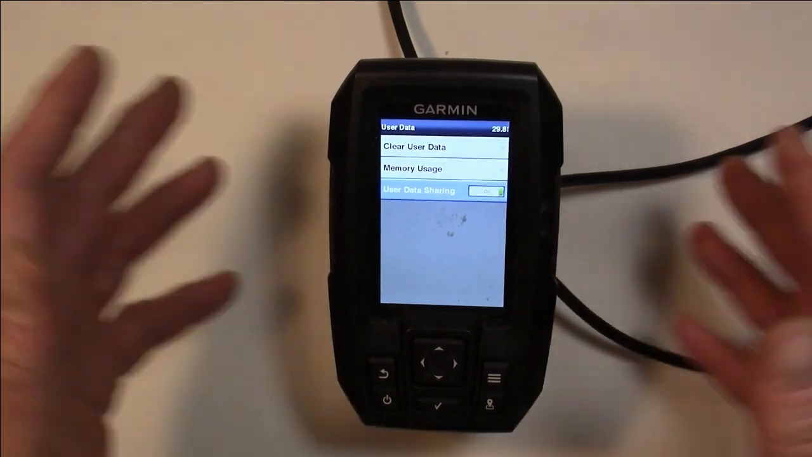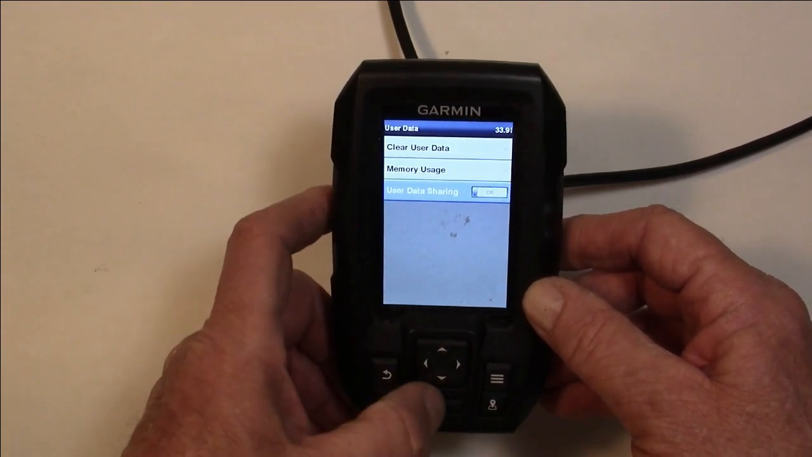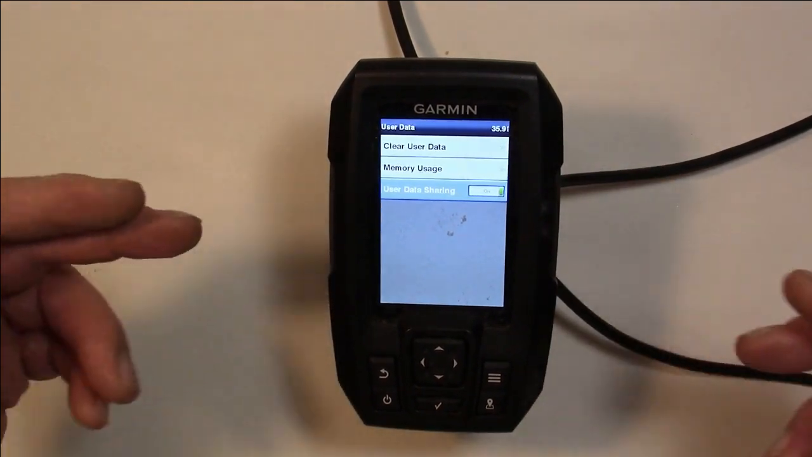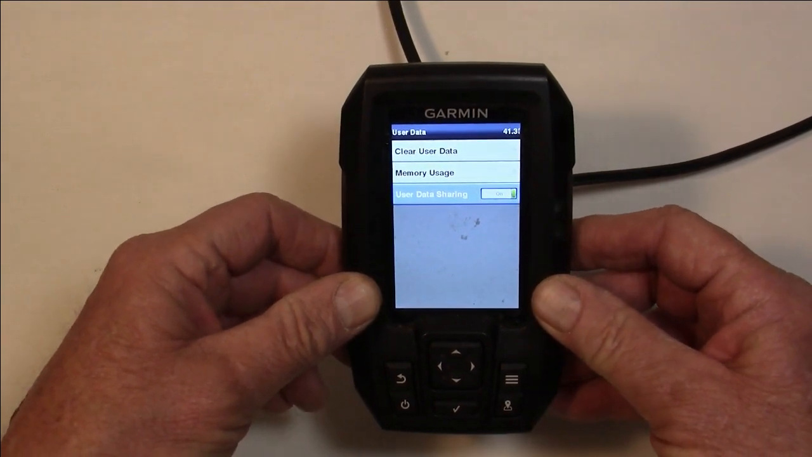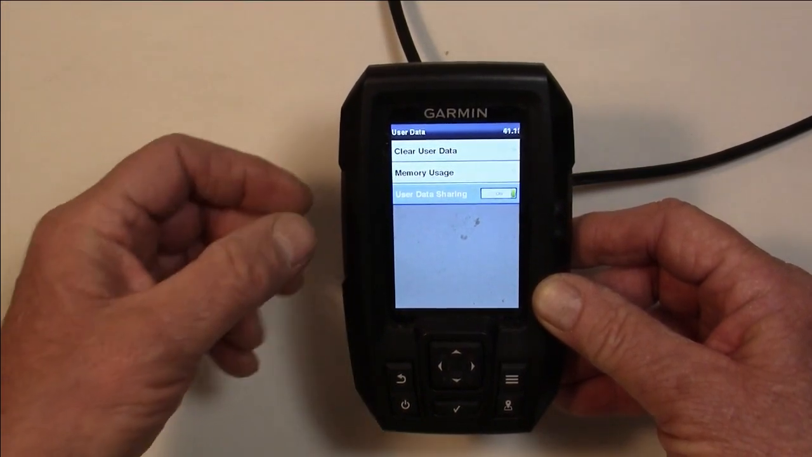Now I don't have two units hooked together, so it isn't going to work right. I don't even know if it would work right in simulation mode, to be honest with you. I just turned it off and on. But there you get over to user sharing data. And this is where you can connect your Striker 4 that you was ice fishing, connect it with a bigger Striker 7 or whatever you had on your big boat, and you can connect them together.